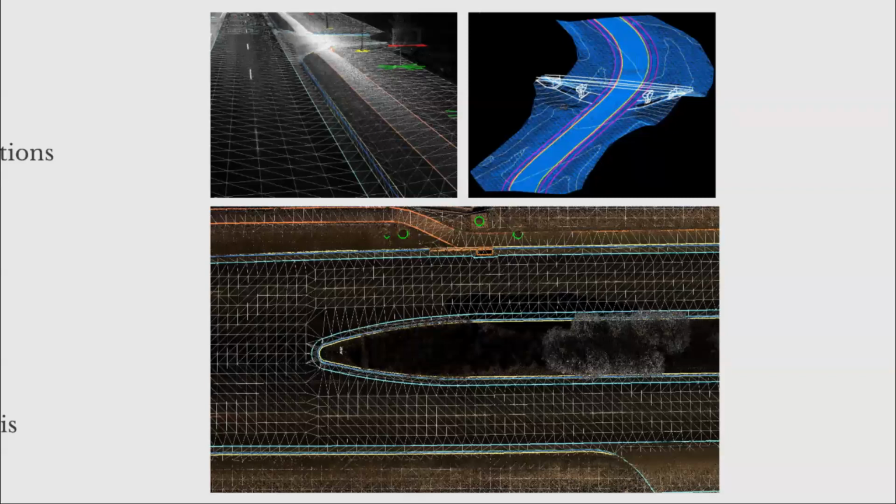By using LiDAR, we're creating a much more comprehensive survey where we're no longer dealing with 50-foot or 100-foot cross sections. We are generating a highly detailed surface model that designers can use automatically. They treat it just like they would any conventional survey, and they're integrating that right into the design process.